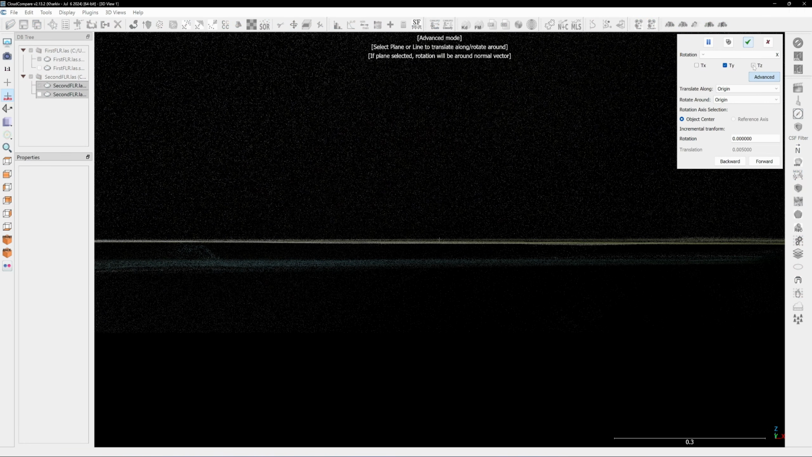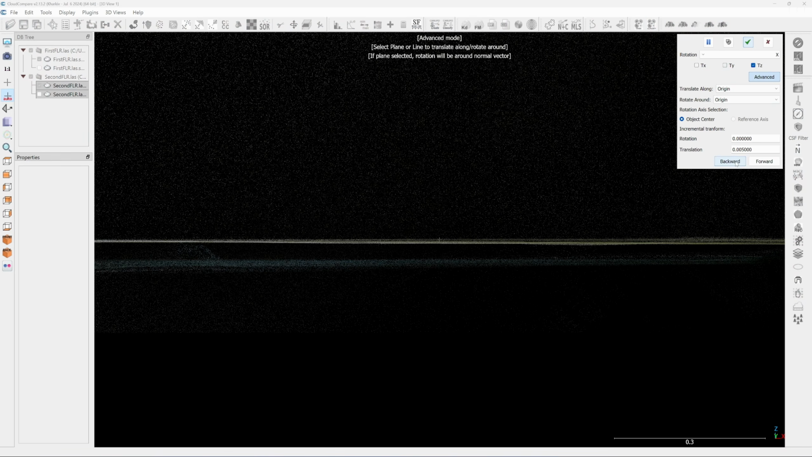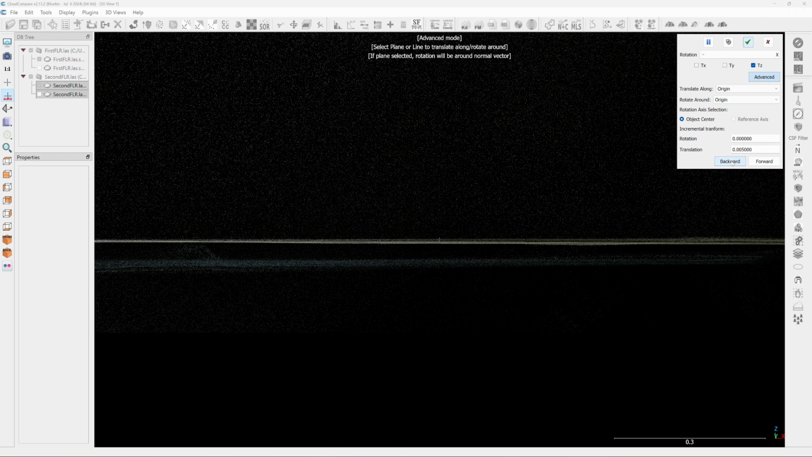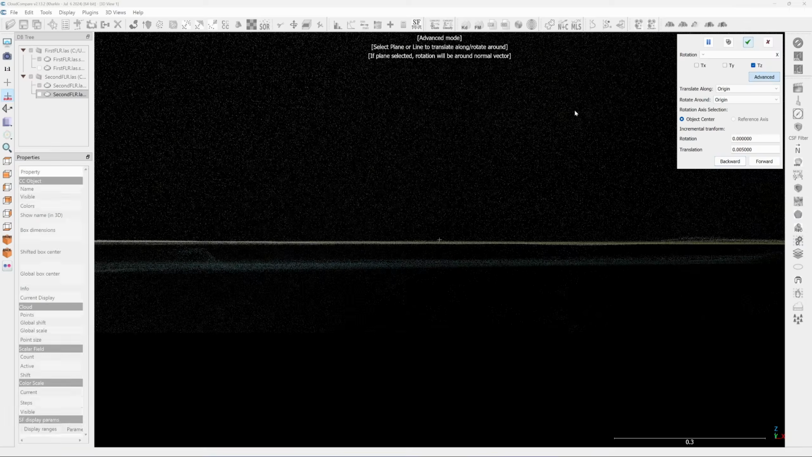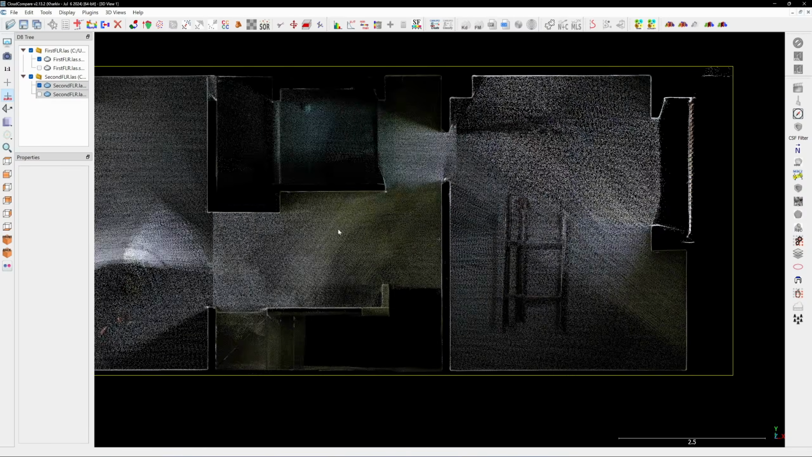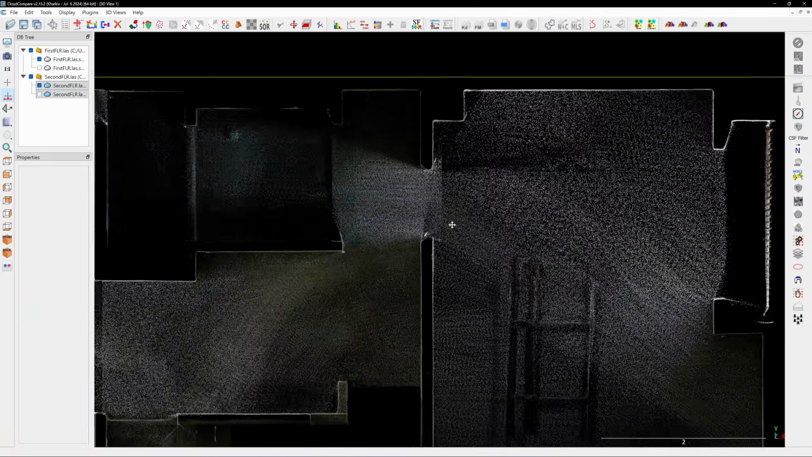Back in the front view, I will enable Z translation and adjust the level alignment. You can see that the Pocket Tool scan is clean and produces thin wall lines, which makes alignment much easier. Adjusting at 5 mm increments makes the scan data merge seamlessly.